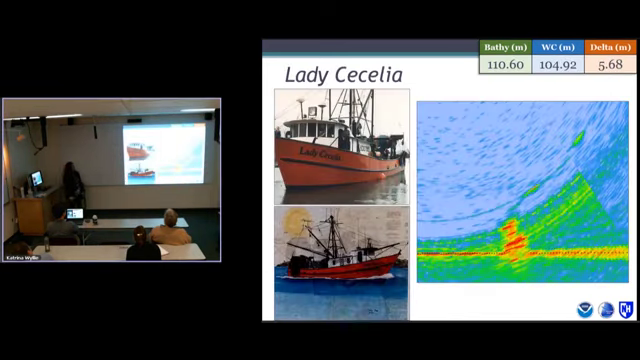Lady Cecilia, this was a sad story. You'll notice right off the bat that this is not less than 40 meters, my navigationally significant depth that I'm using. I shouldn't put that in quotes because it's actually an IHO navigationally significant depth. This ship went down, it got tangled up in crab pot lines, and it went down fast, and all 4 people on board lost their lives.